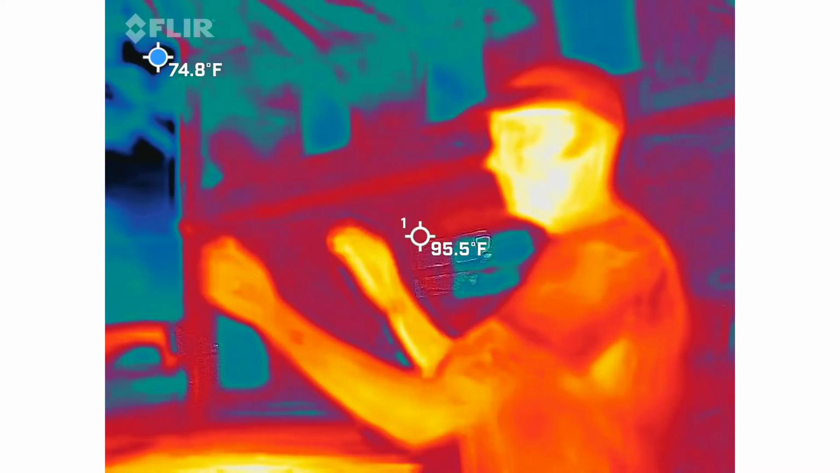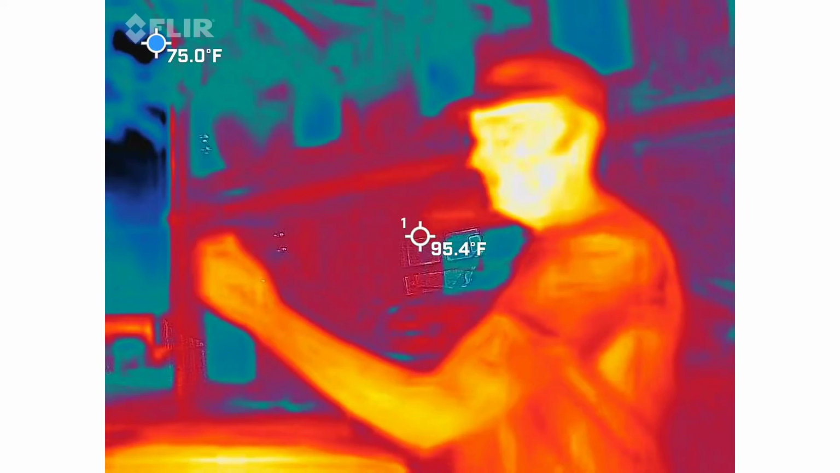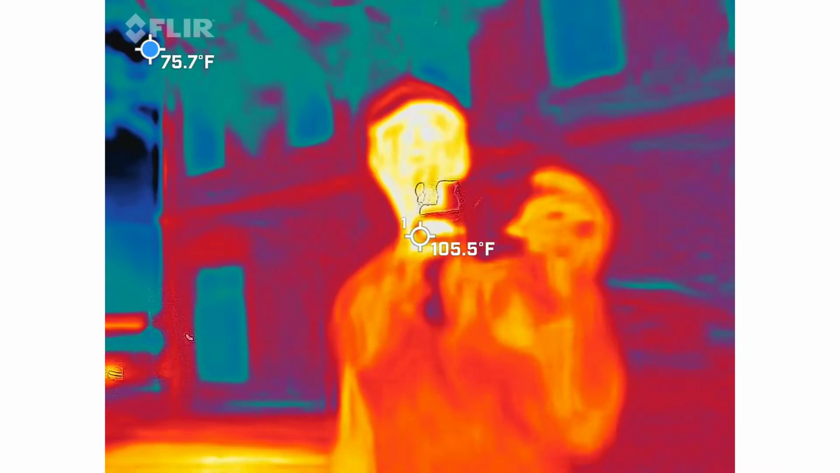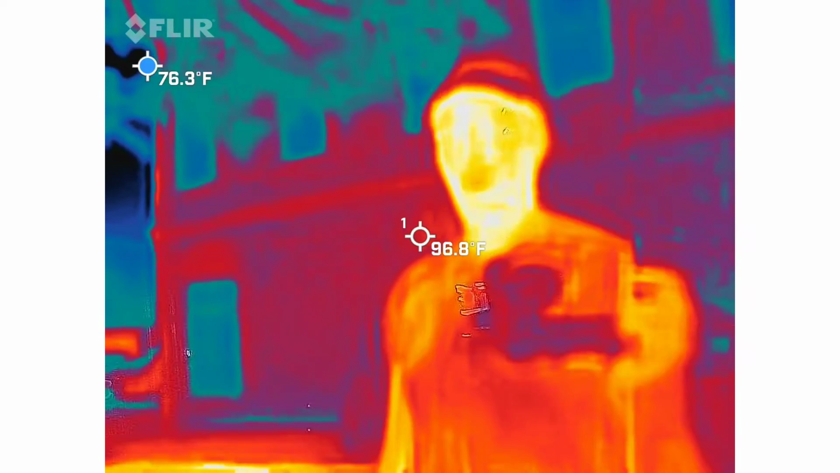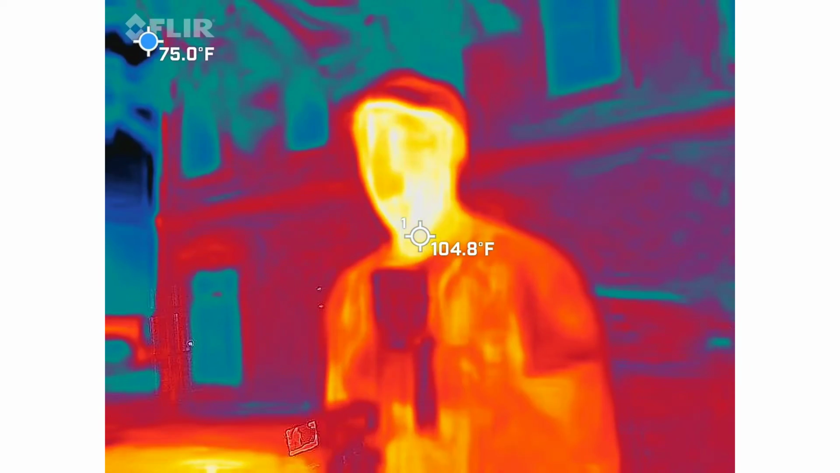Let's turn on some lights. Should be in a purple screen now, right? Yep. Very easy to see me now at this point. So we're working with full spectrum lighting here. These are infrared lights. This is light we cannot see with our own eyes. I literally just illuminated 10 bulbs. So again, the whole screen's going to be purple for us.